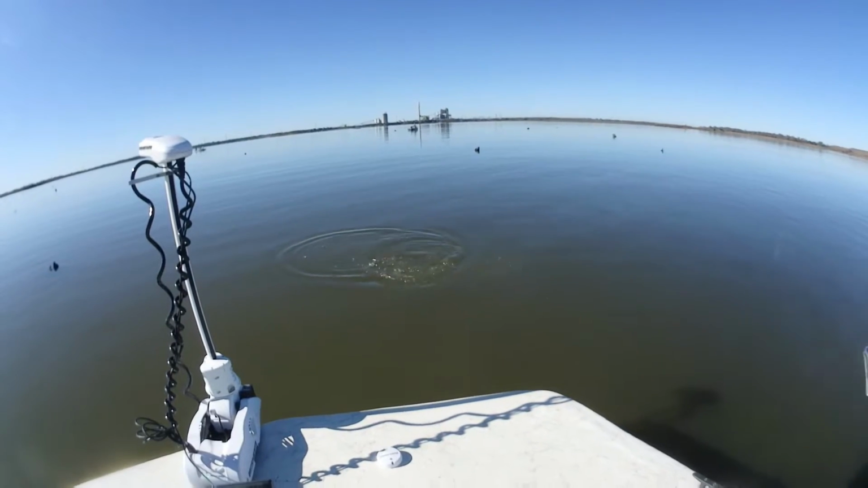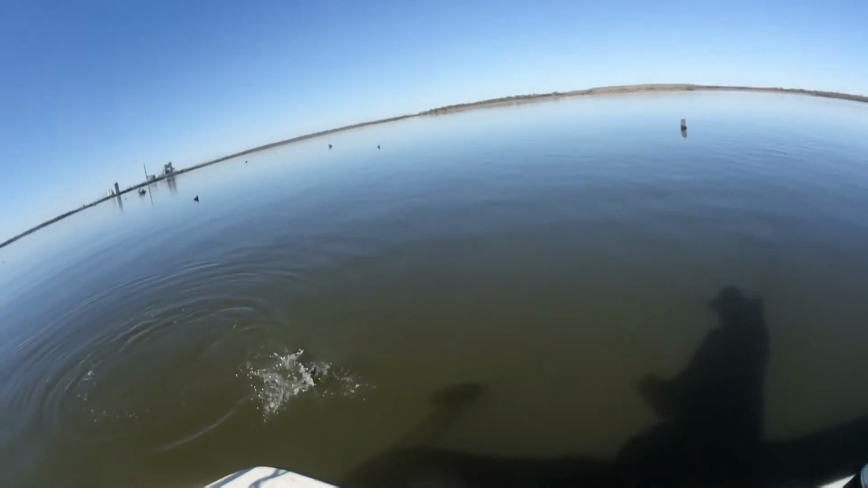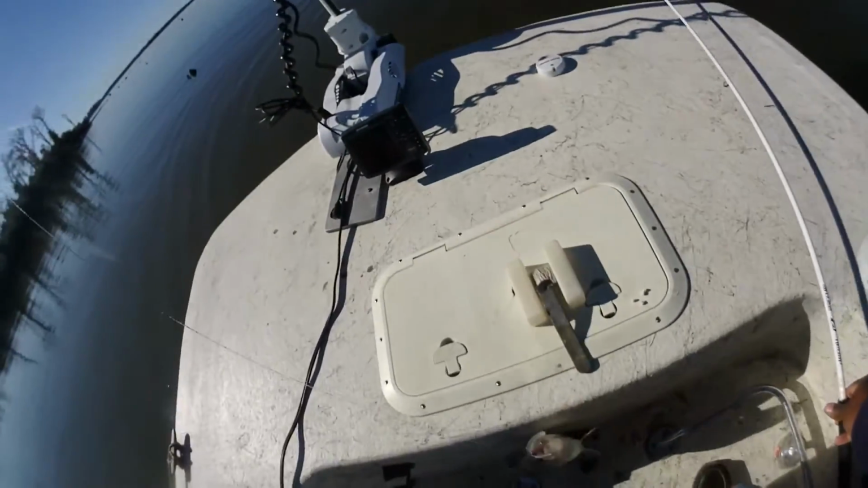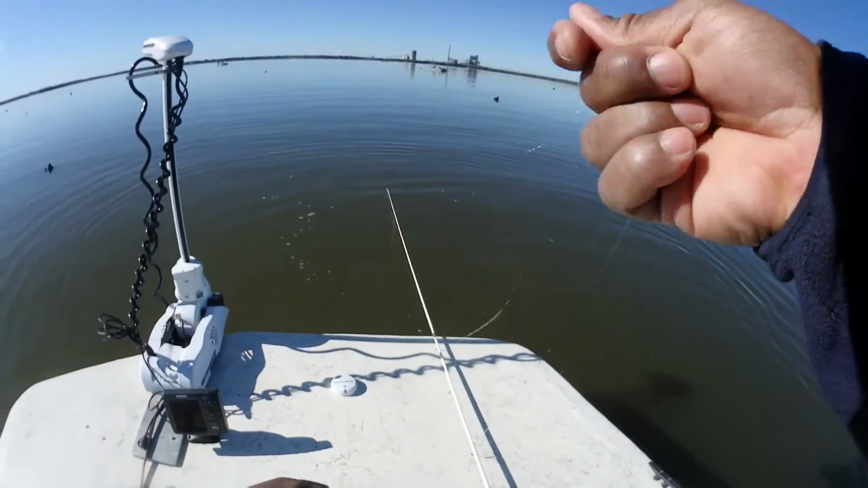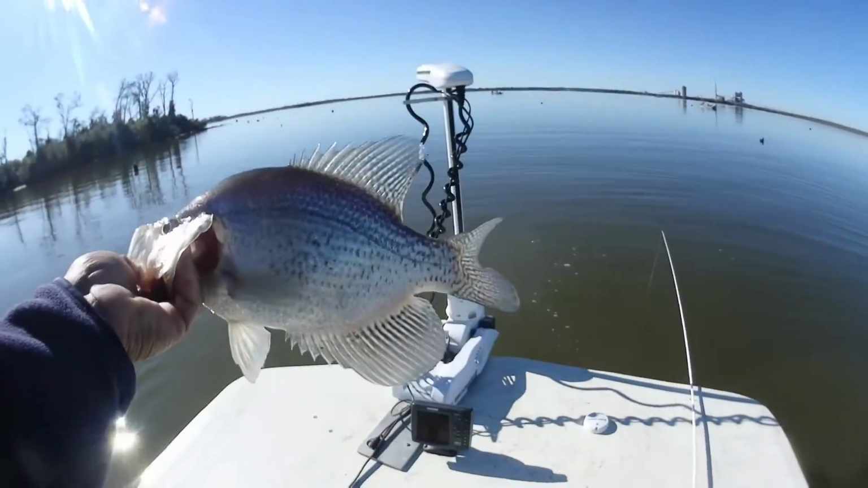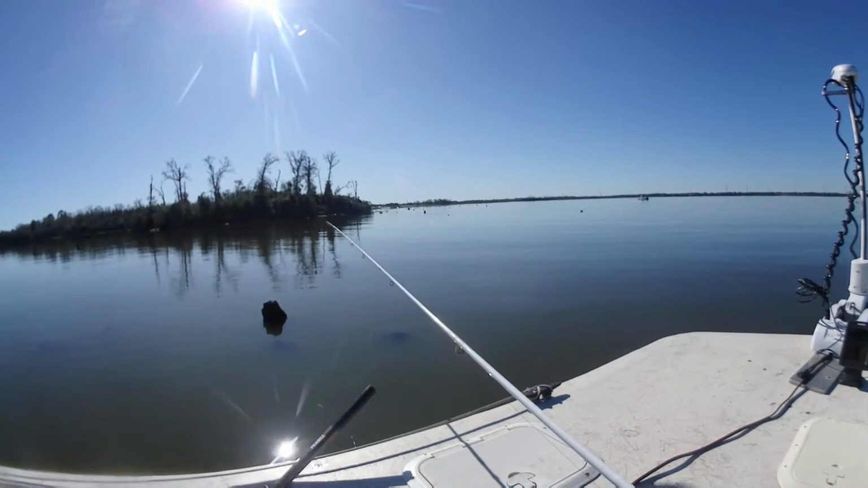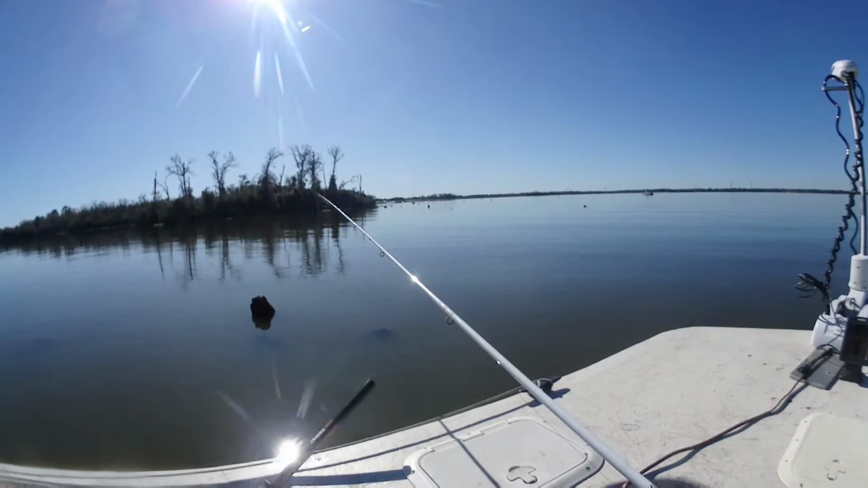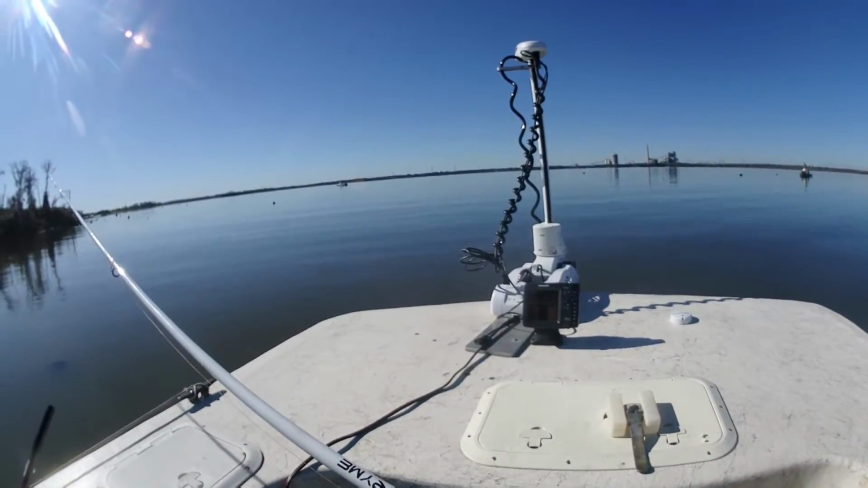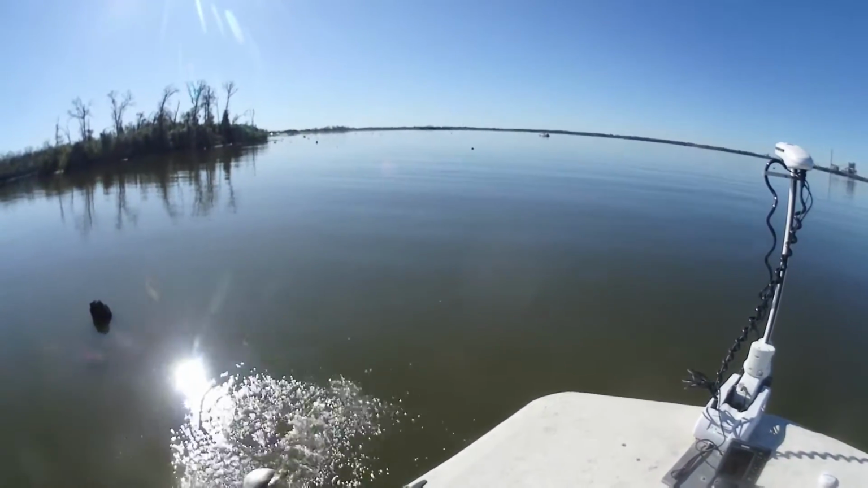About daggone time. Pretty nice looking little fish. Little lake gets packed, I see. Don't too many people fish the crappie though.